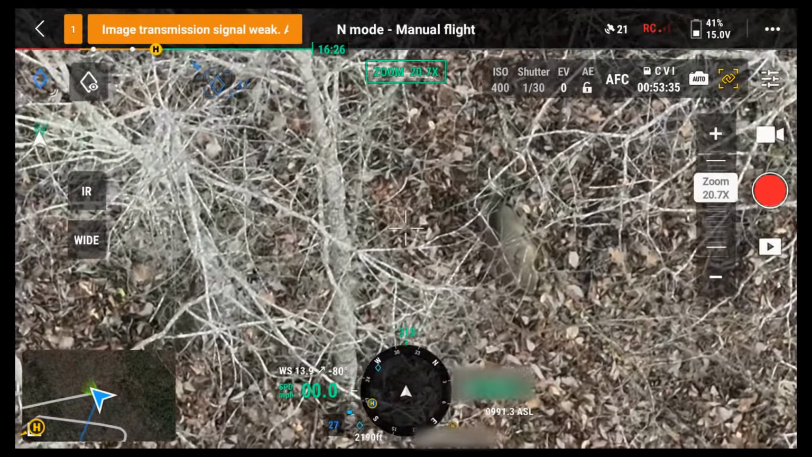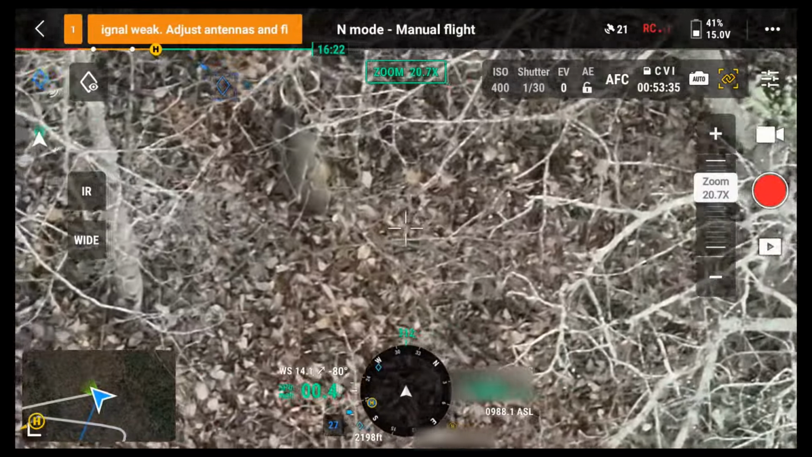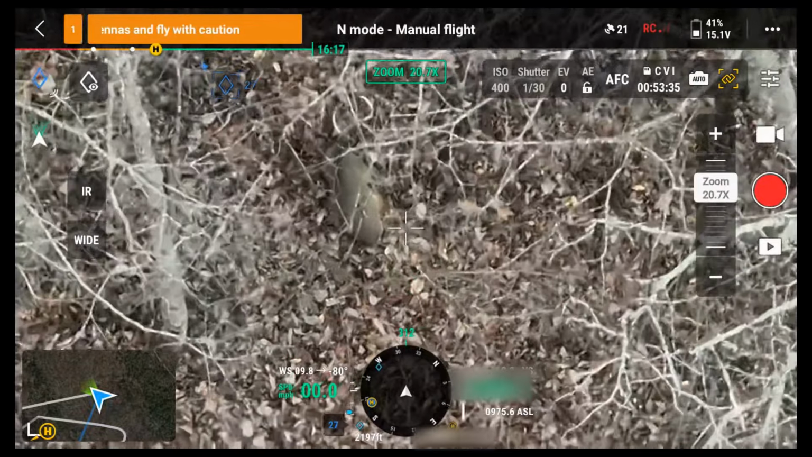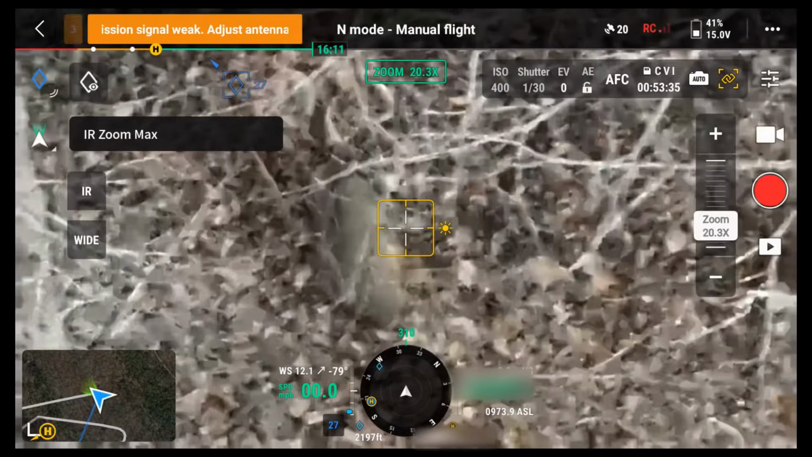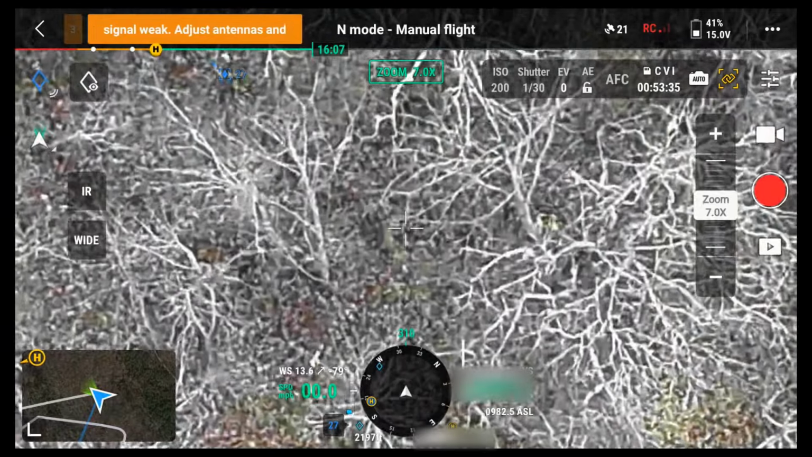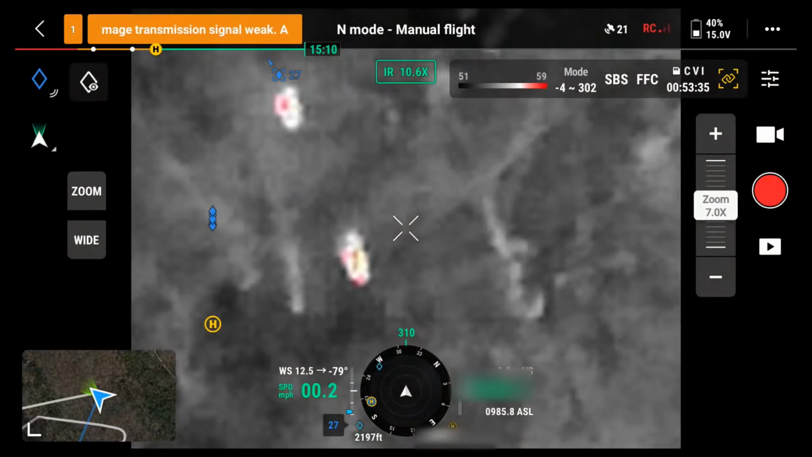Yeah, I was trying to go down and I was losing signal. I'm only 1,600 feet away, but I'm on the other side of the top of the hill, I think. Looks like a decent spread on it, man. So there's latency between my controls, too. Alright, let's see here. There's another something right above it. There is, yeah. Let's see if I can get to it.